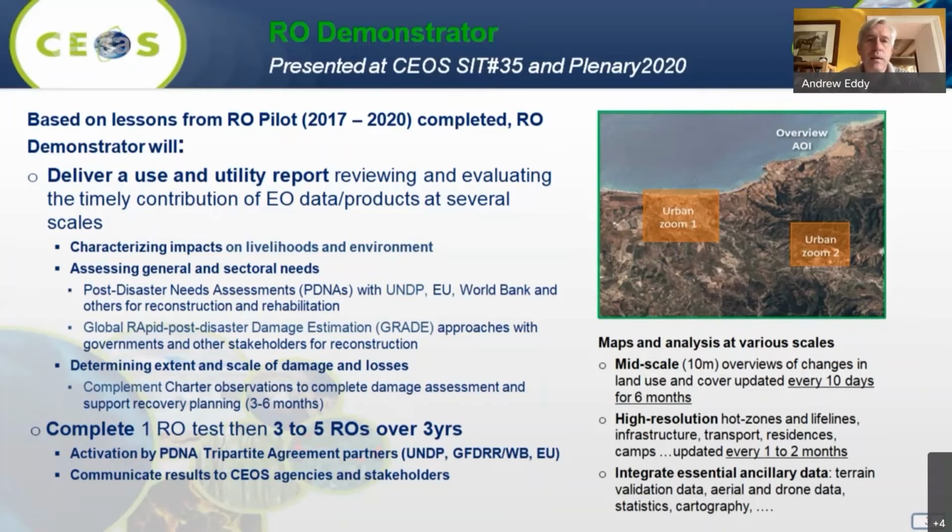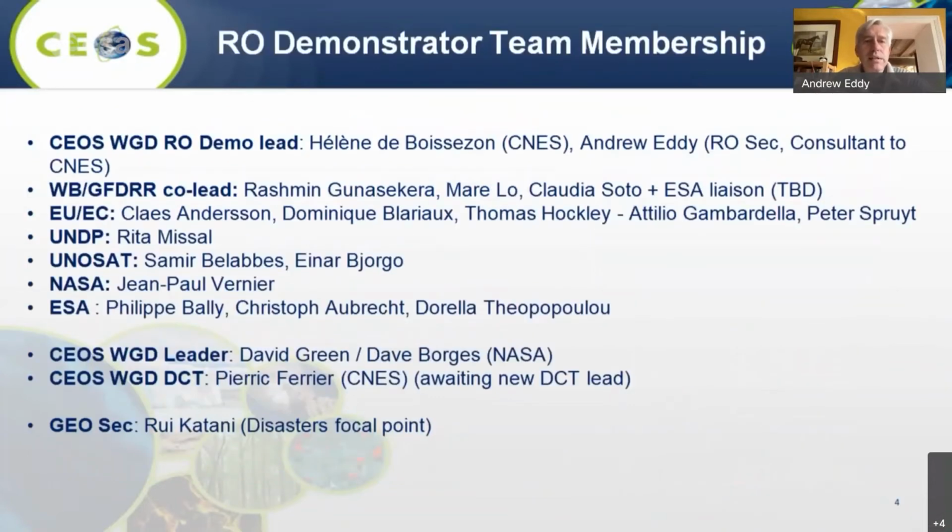Next slide, please. The team that set this up, I said, is jointly led by CNES and the World Bank, and I serve as secretary to that team. It also includes representation from the other members of the tripartite agreement, as well as UNOSAT, NASA, ESA, and the working group disasters ex officio.